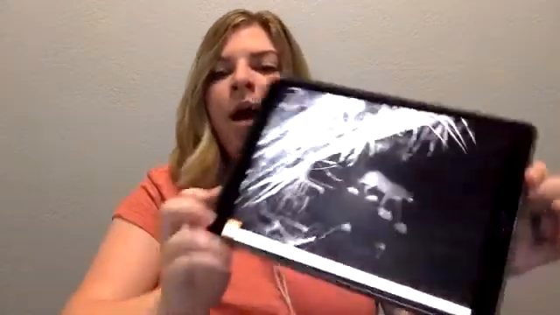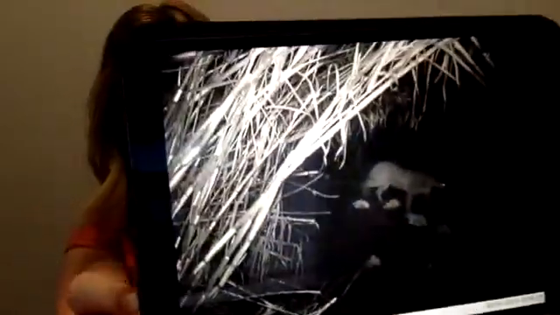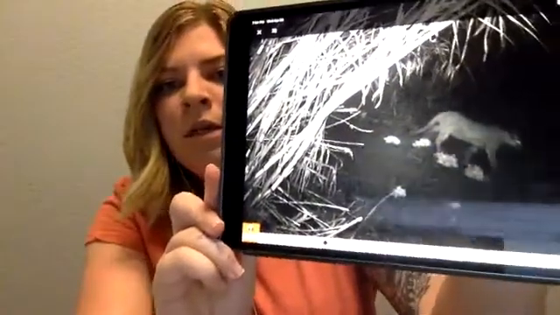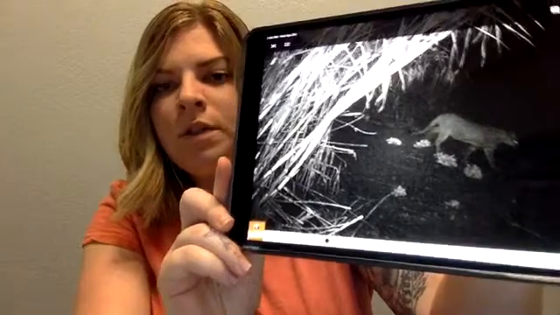And this is one of the last couple images I'll show you. You can kind of see the reflection of the eyes. Sorry, guys, I know it's a little funky. But this is a mountain lion. And in this mountain lion photo, you can see the second one, especially the tail, that it has that darkened tip, and also just the size of the animal.